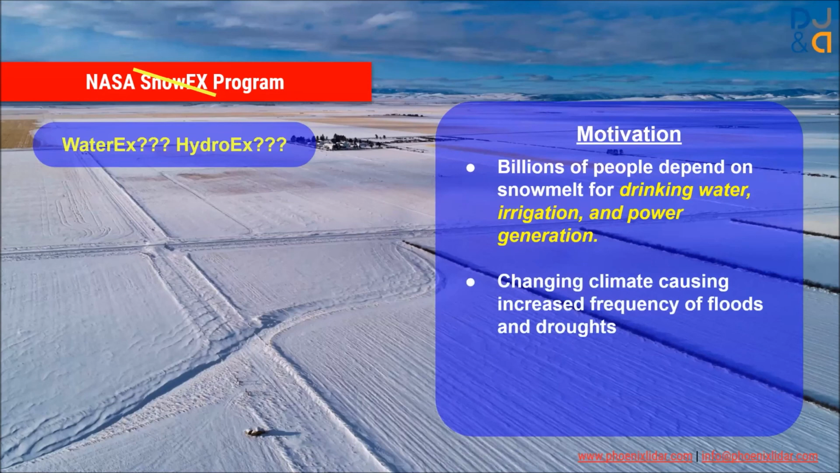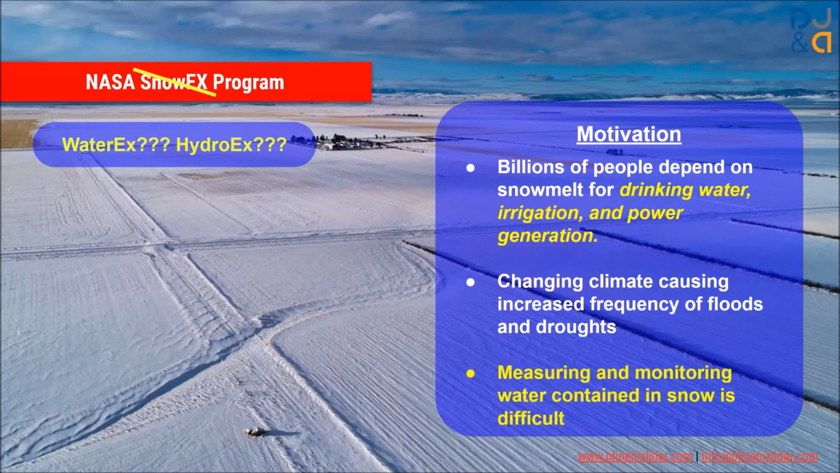One of the other motivating factors is that our changing climate is causing more floods and droughts to occur. And so it's harder to manage that water resources when things like that are happening. And so it's really, really difficult, and nobody has really cracked the nut of being able to figure out how to measure and monitor the water content that's contained in snow. And that's kind of the holy grail for SnowEx, is figuring out how we can measure snow and track the amount of water that's going to come from it during those melting cycles.